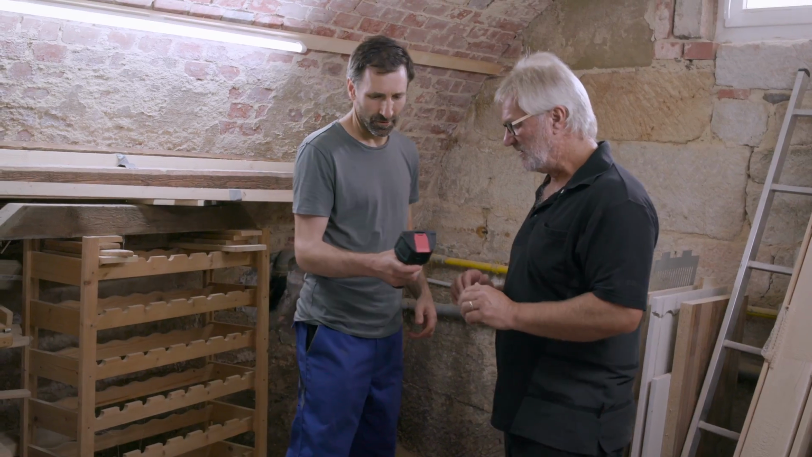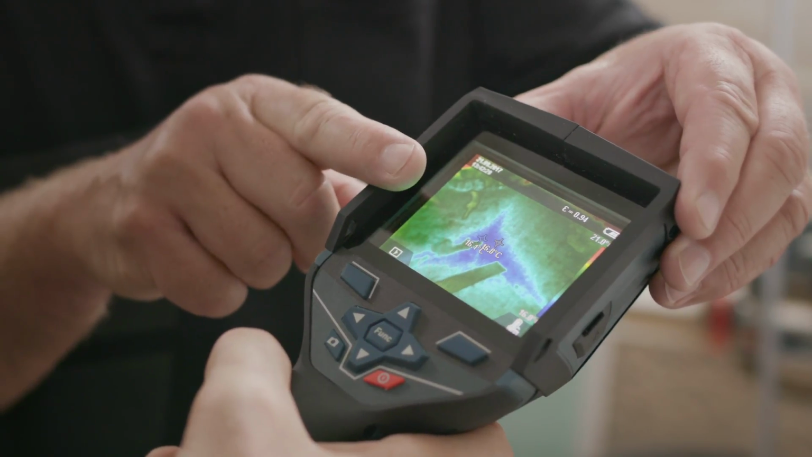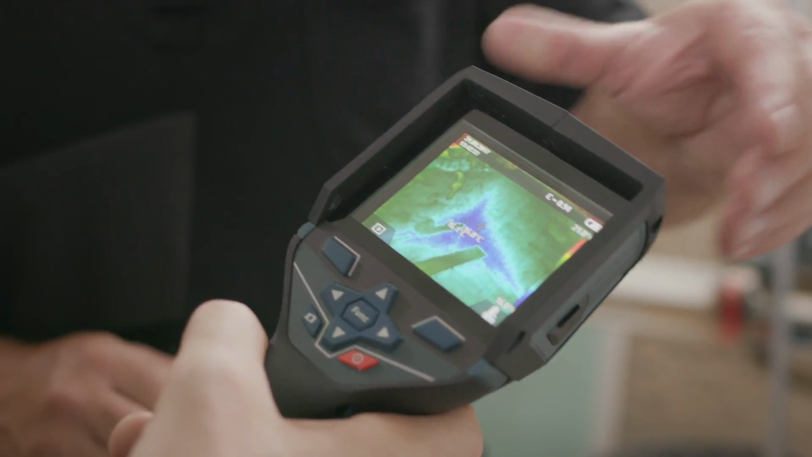First we get scanning, and then we can look at the results. The most important thing now is that you can see the coldest point in the image here. It's very clearly a different color in the temperature display too. But then you can also see the temperature around this point in the wall, which allows you to make a comparison. We have a lot of pipes and this room is really cool, which causes condensation to form.